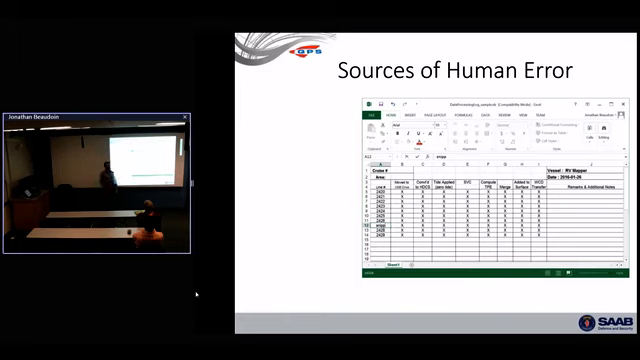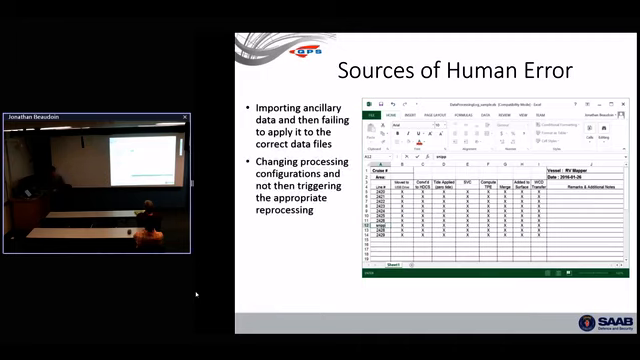Checklists only work if you actually pay attention. So they can work, but they're also fallible. Things can fall apart if I bring in ancillary data and I fail to apply it to the correct data file. So if I bring in tide data, the correct soundings, but I don't apply it to the correct files. There's other examples. If I change my processing configuration, if I'd like to use GPS tides instead of regular tides, I can bring all the data there, but forget to apply that. Or I could just not trigger it at all, or for the wrong files. There's a lot of room for human error.